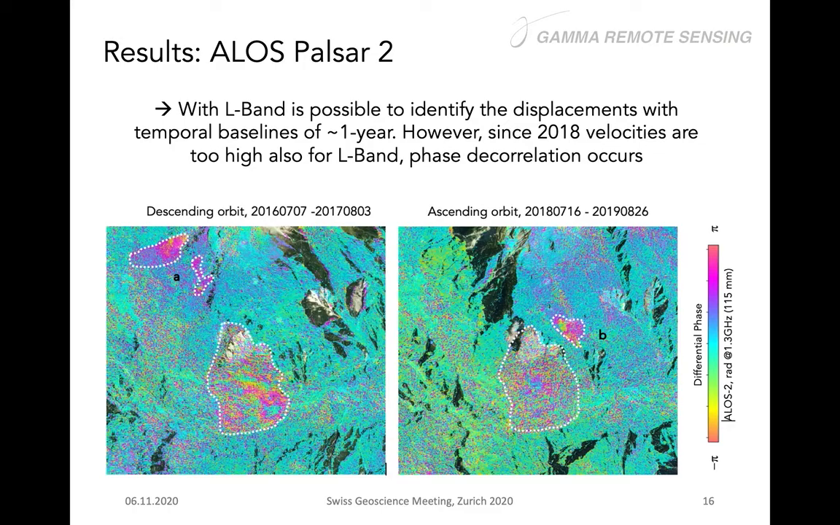So here you can see pairs of 1 year: 2016, 2017, and 2018 and 2019. You can even see some additional phenomena that are occurring close by. Some of them were already known, but you cannot see them with shorter wavelengths because they might be under vegetation, and it was impossible to see. Here in 2018, 2019, the decorrelation is already quite strong. You can bound the area and see where there is a large movement going on.